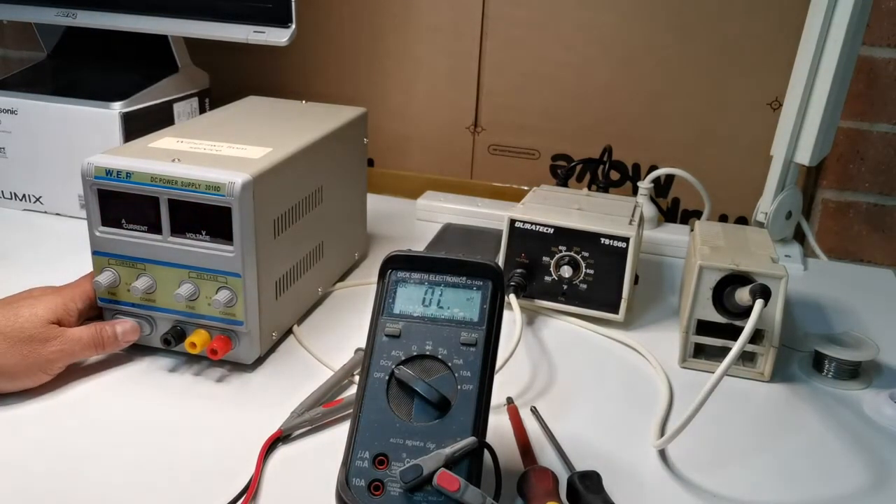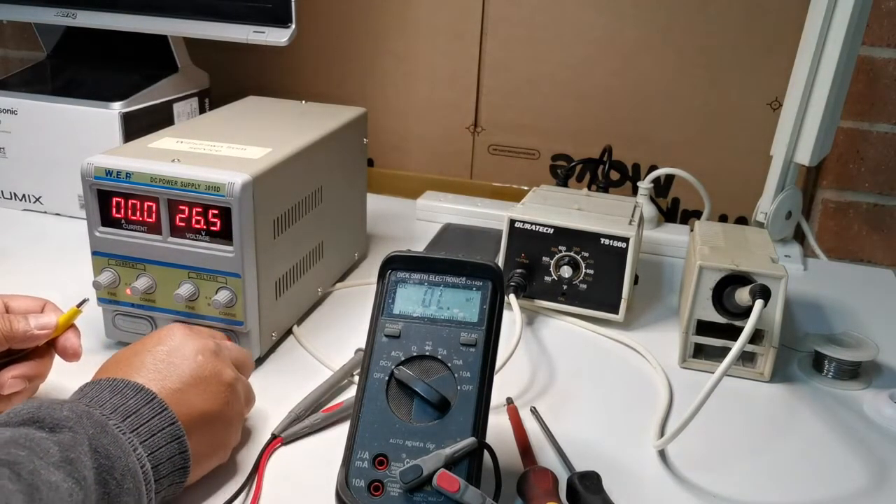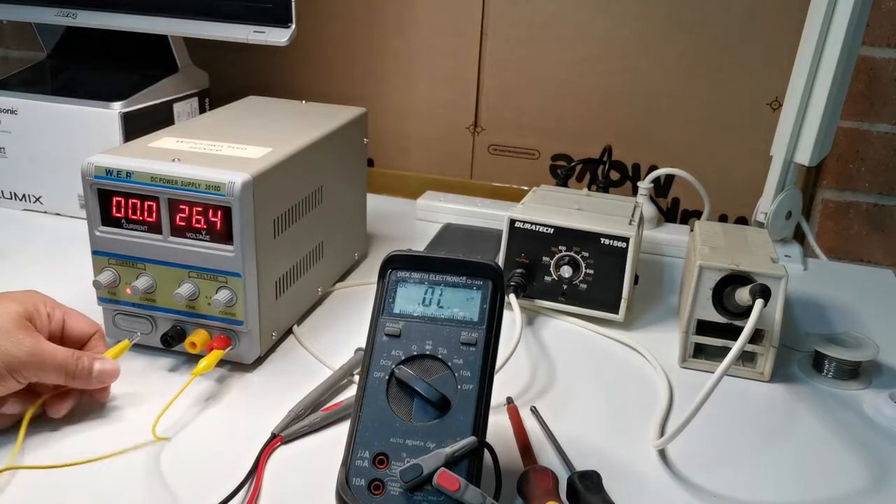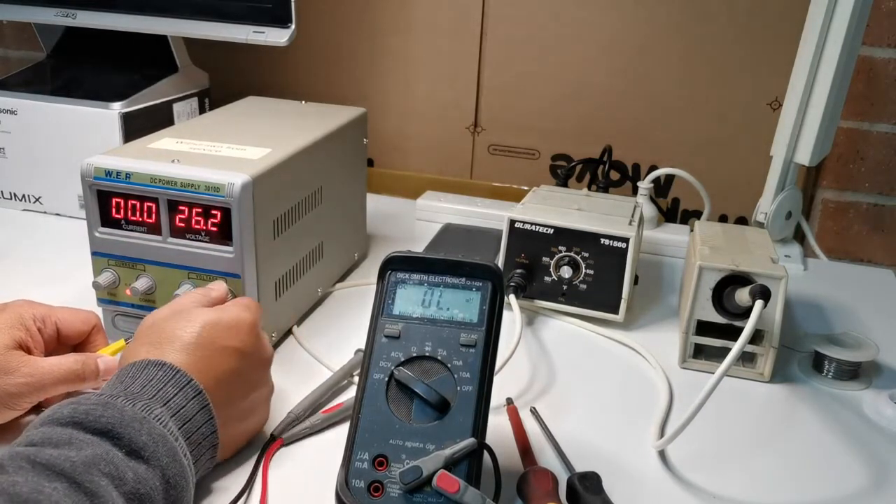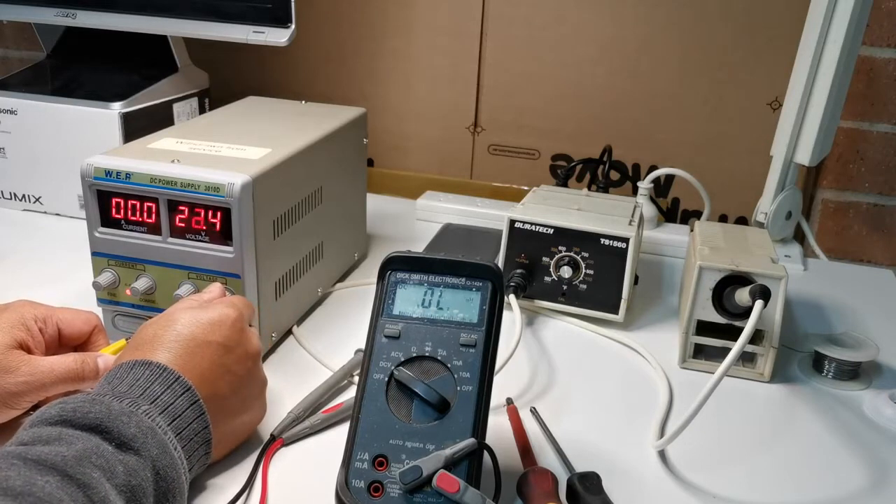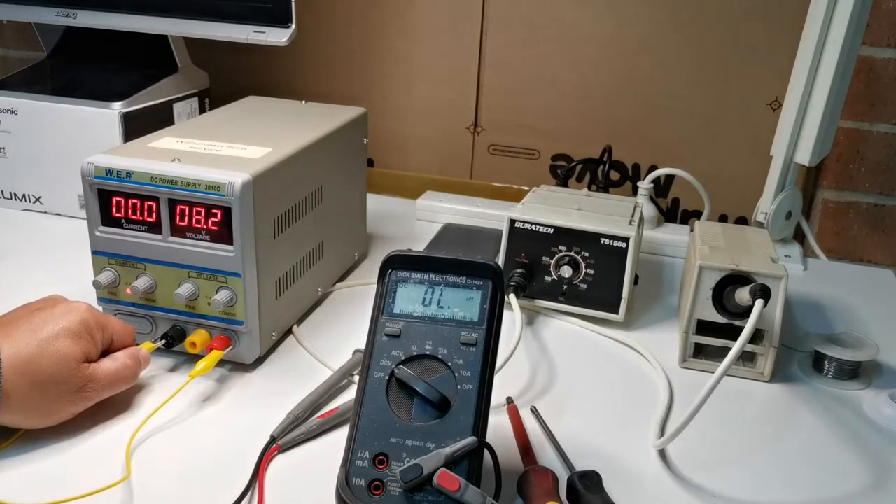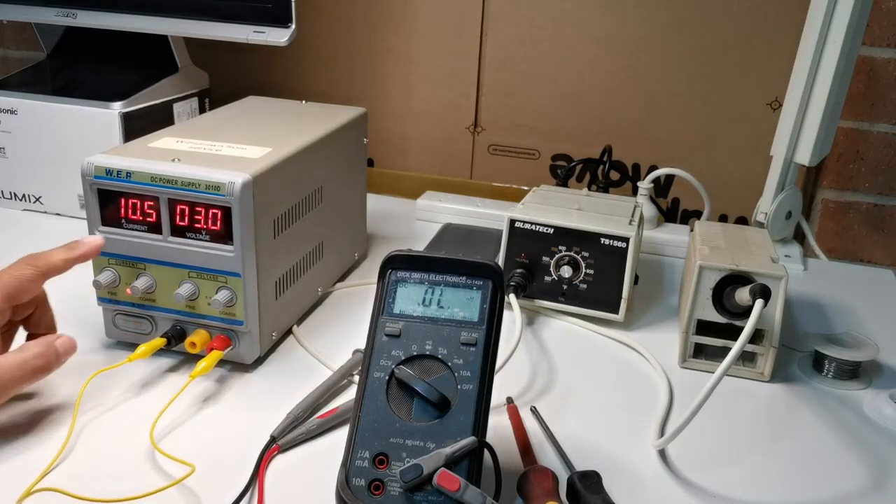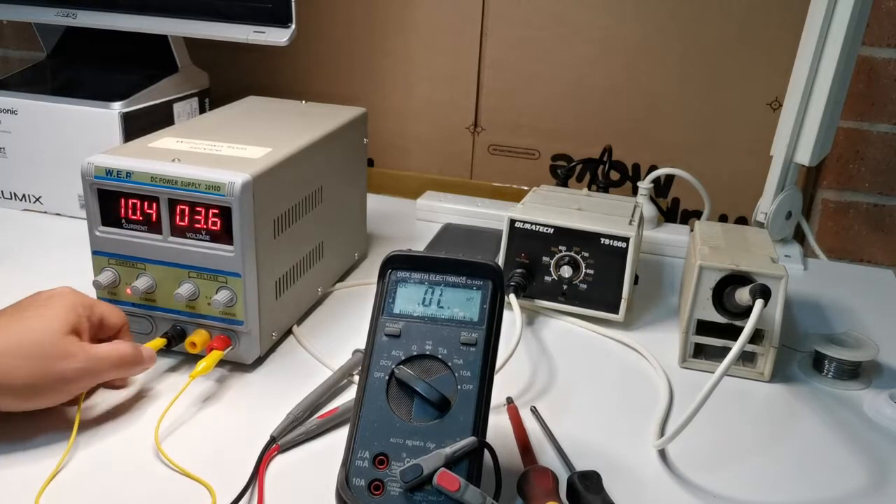Okay, let's power it up again and let's short the output and decrease the voltage. This is to see if there's enough current drawn. So it gives us 10 amps, which is true, as on the model number.